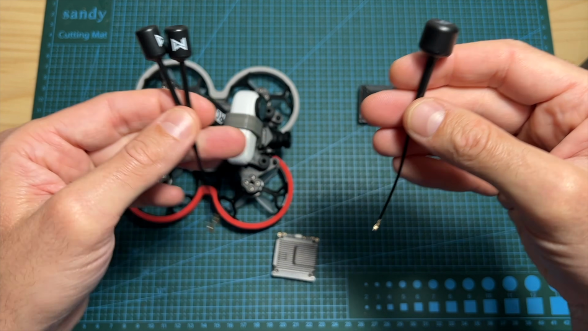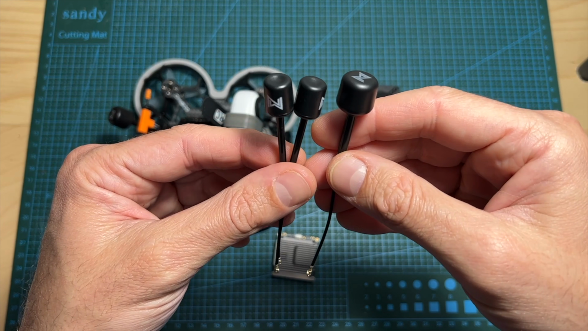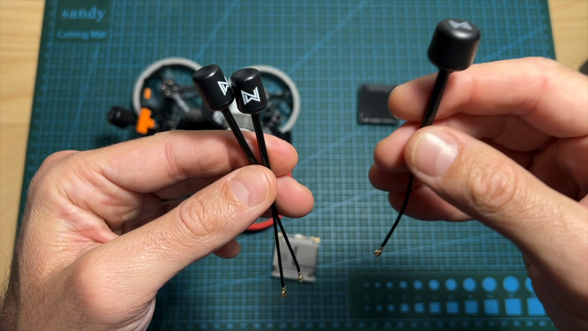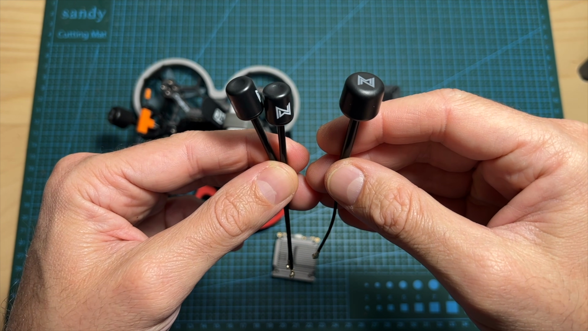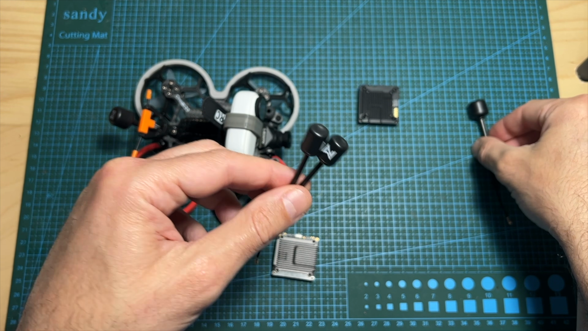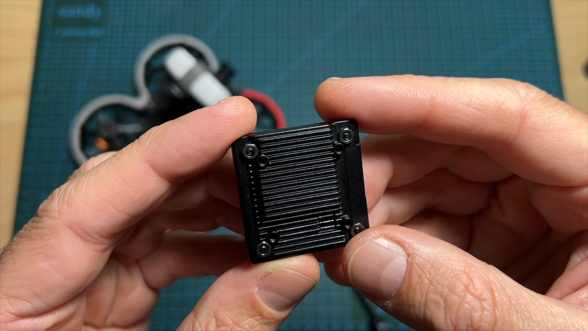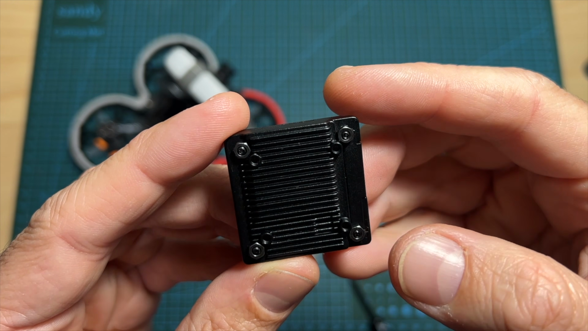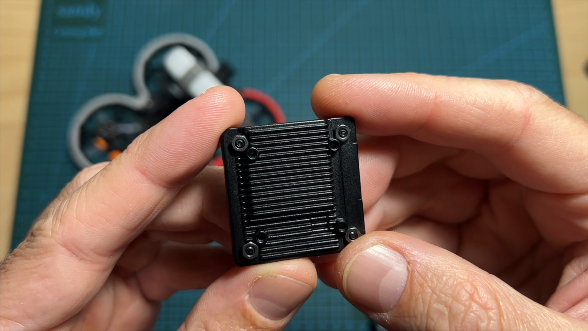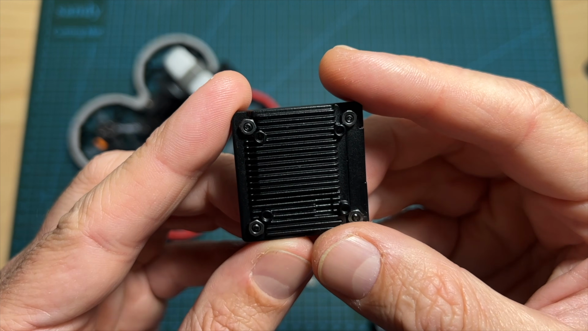On the test flight, I didn't feel much difference, but I didn't really go far, so hopefully somebody will be able to test the system to its limit in order to see what is the maximum range they can get with a single antenna. I also think that the upgraded storage is great to have, as 32 gigabytes of course are better than having just 8 gigabytes of memory.